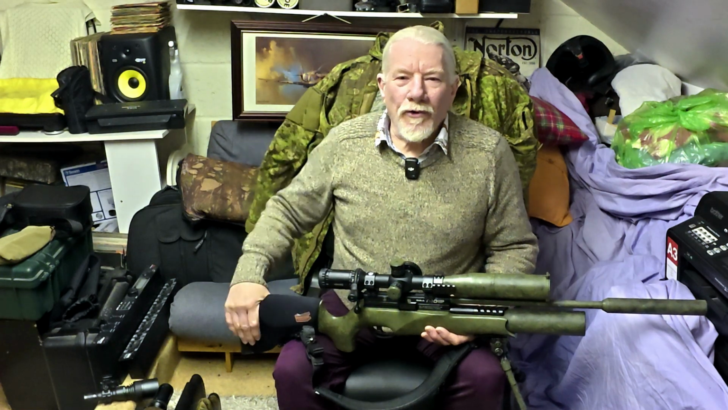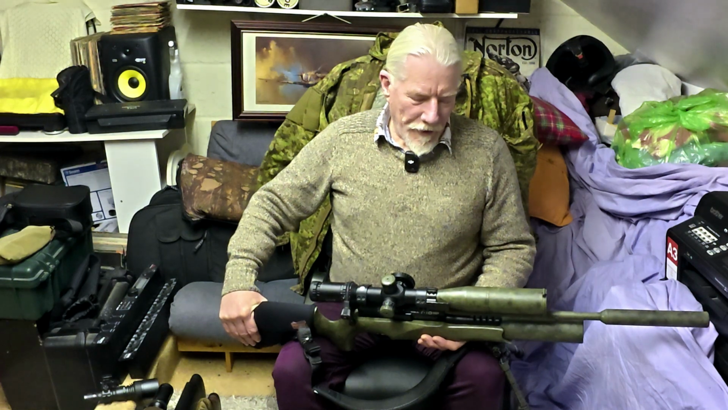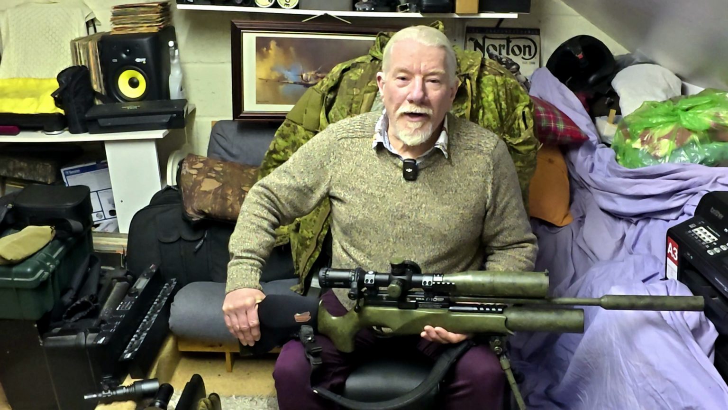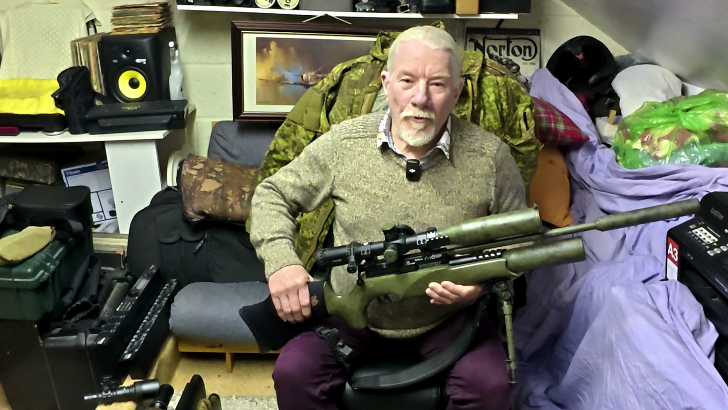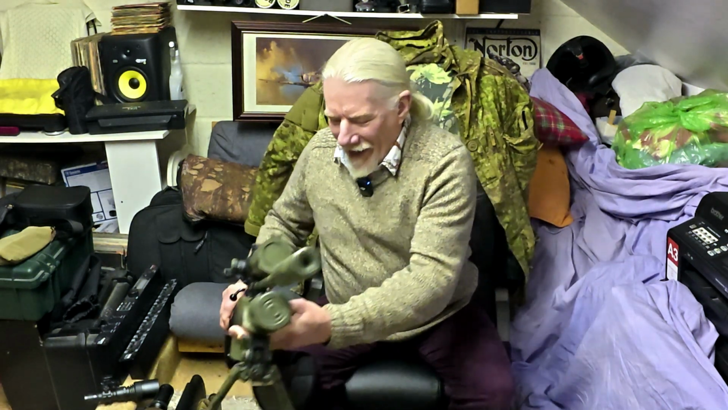So I took another shot and another shot, and slowly it crept up to around 11.5 foot-pounds, which is what I'm happy with. I later read in the instructions that you've got to shoot it a number of times for the regulator to stabilise. So if you're thinking of fitting a Huma, bear that in mind. The first couple of shots won't be at optimum performance.